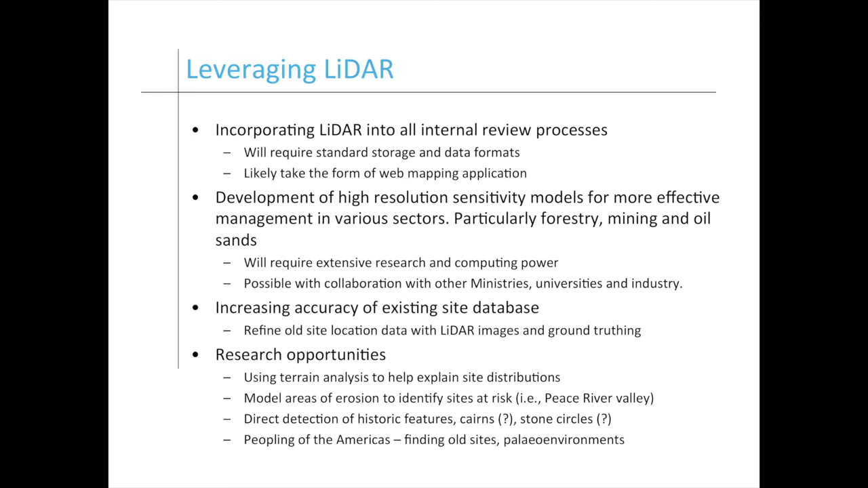And we have engaged with some forestry companies and, to some level, other government ministries to help achieve this goal. However, it will take a lot of work, but I'm very confident that it can be done. And one of the keys to it getting done is that word of the day: collaboration is where it works. Collaborating with other people, other ministries, universities, and industry will be a big key in making this work. We can also use LiDAR to increase the accuracy of our existing site database, which will also improve our ability to plan. And there's untold research opportunities.